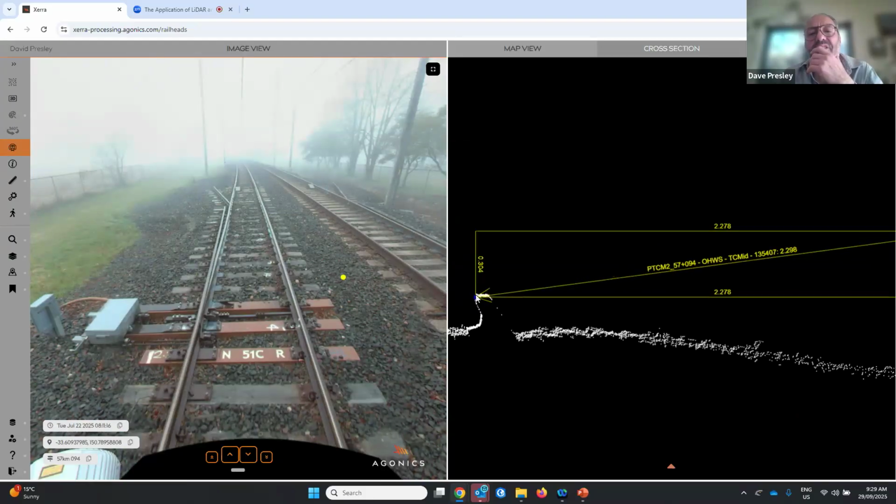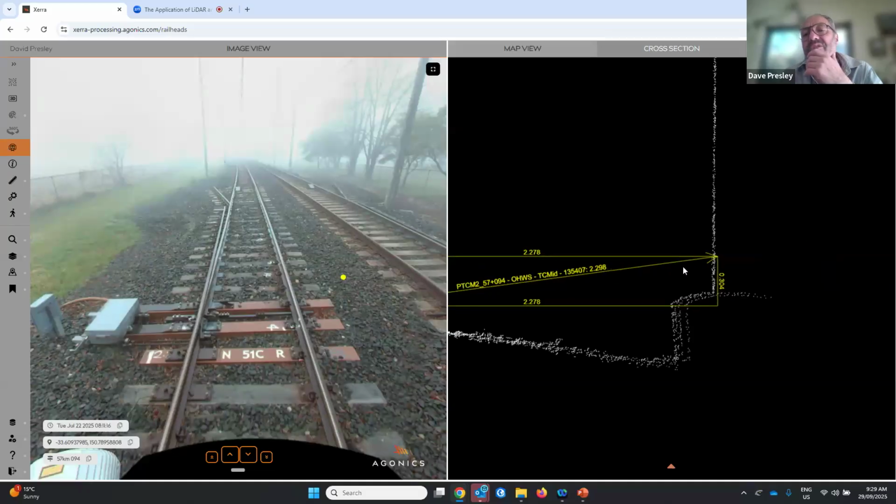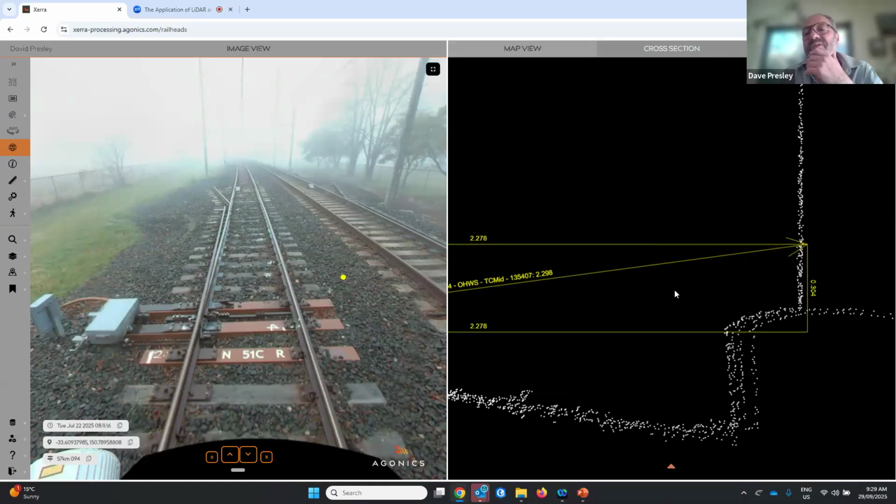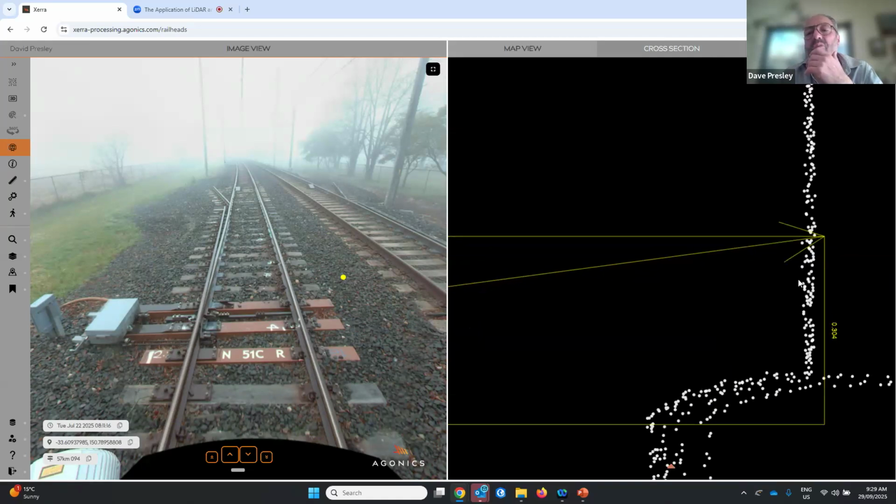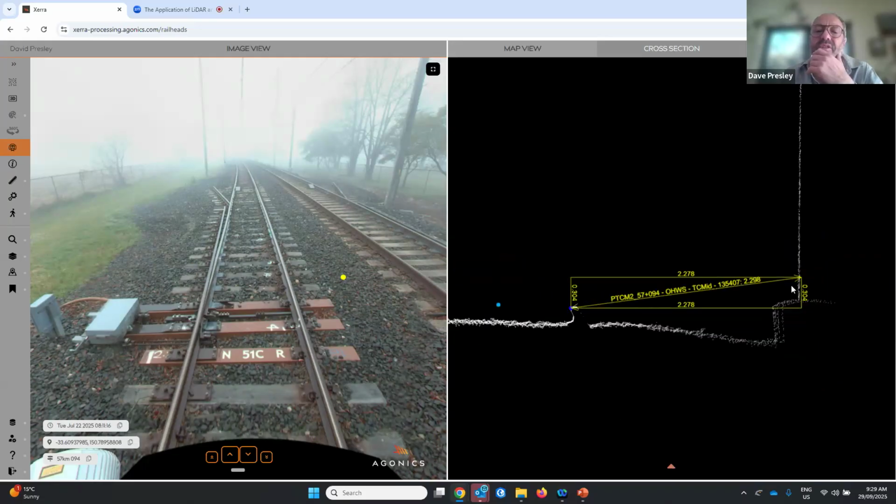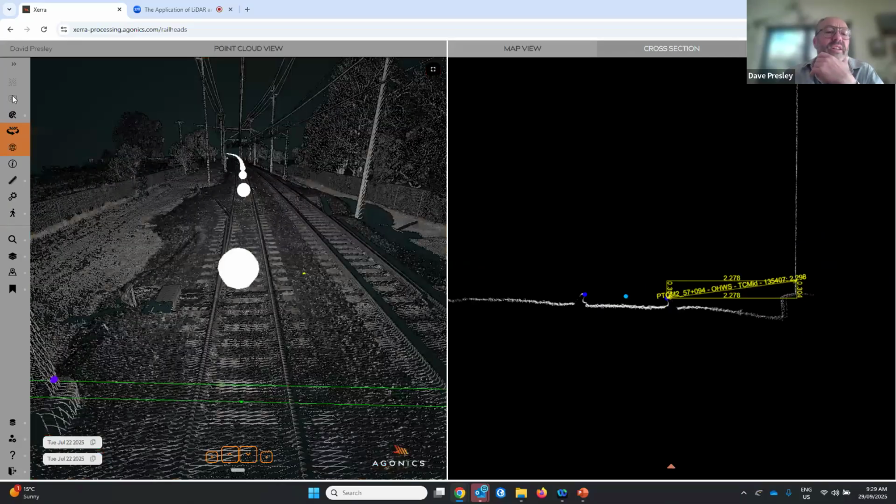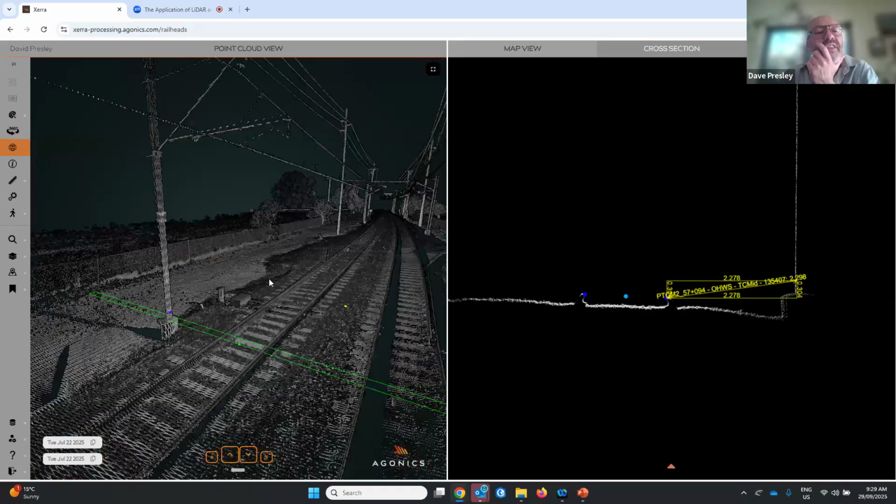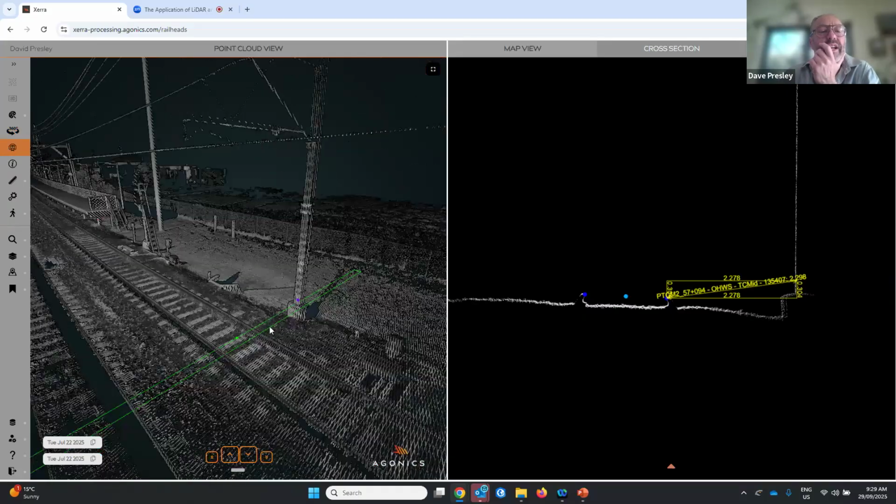So the software can measure from the point cloud gauge face out to where the structure is. The design measurement is 2.278, but that design measurement is actually now greater than what we will measure automatically from this cross-section view. So by using the LiDAR point cloud in this way, Sydney Trains are saving thousands and thousands of person hours each year by not having to walk the track.